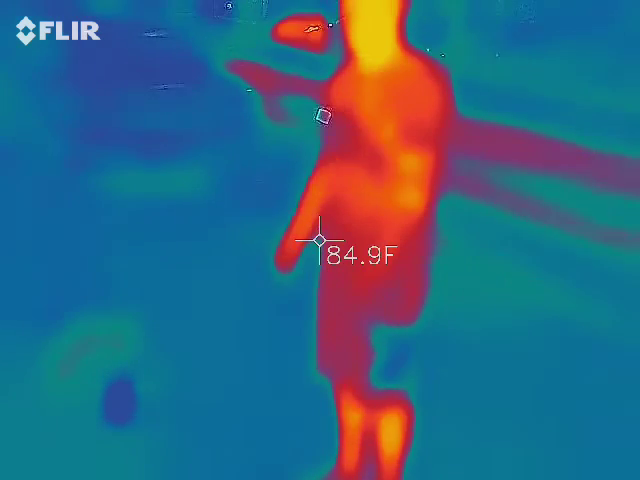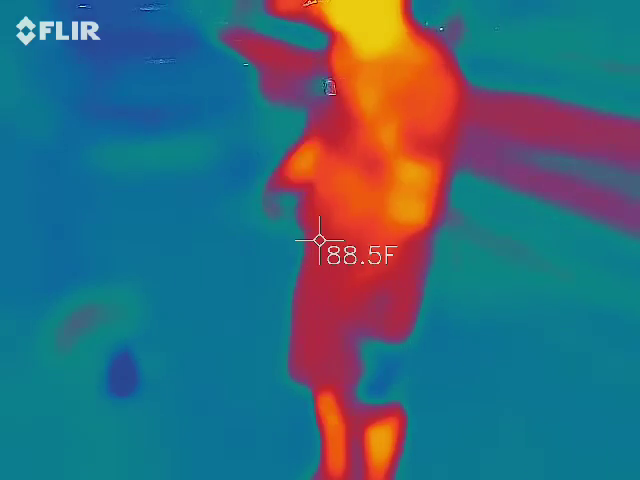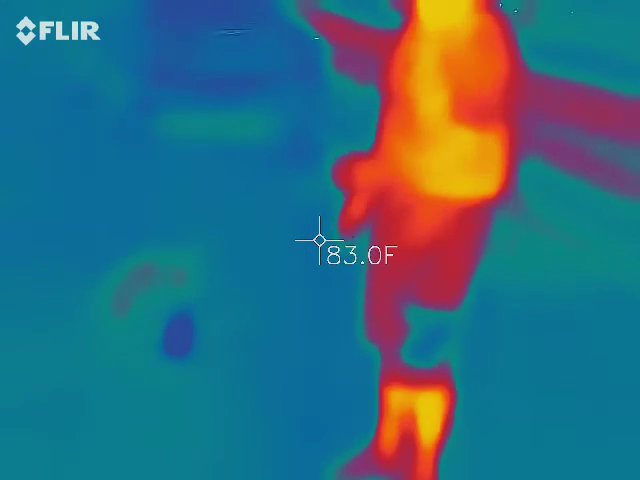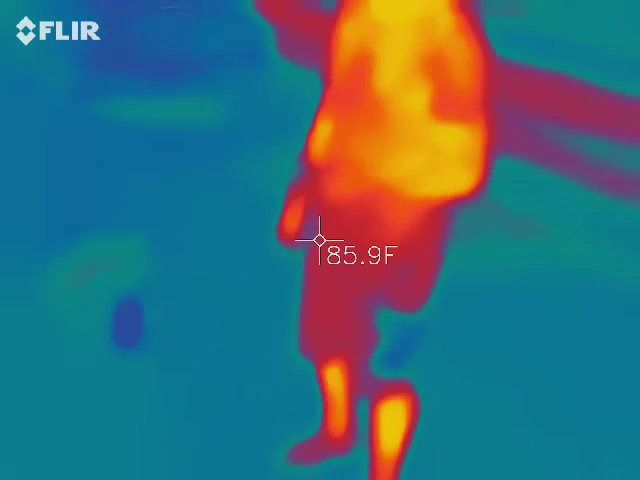So that's where this ambient temperature comes into play. Literally the probe at the end of this is going to measure humidity and temperature. The bottom number is going to be temperature. And we're going to try to find where that blue spot is to verify that it's an actual cold spot, especially if it's within a 5 to 10 degree drop in regular air temperature.